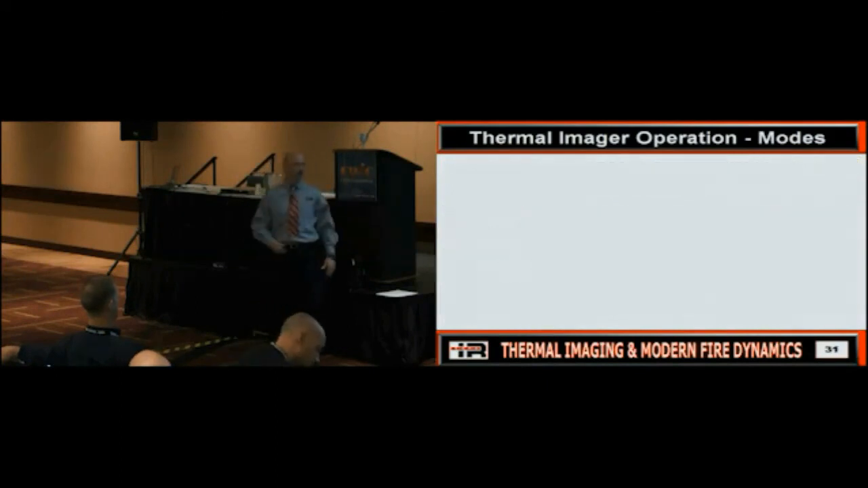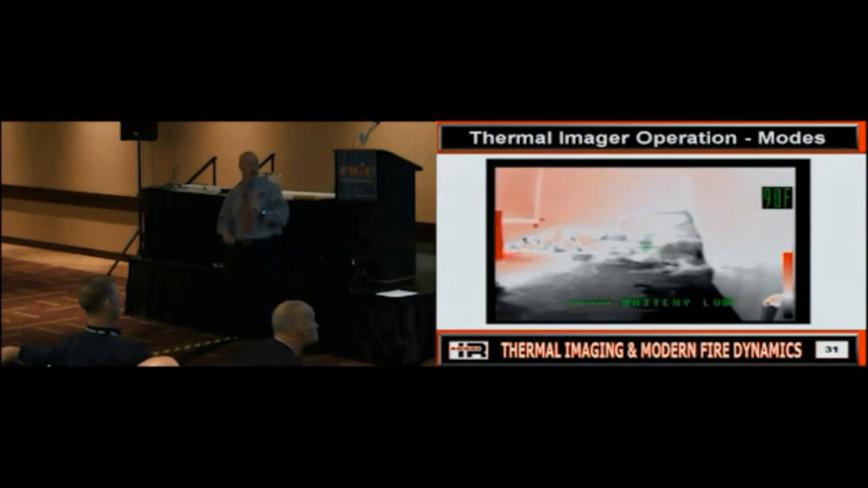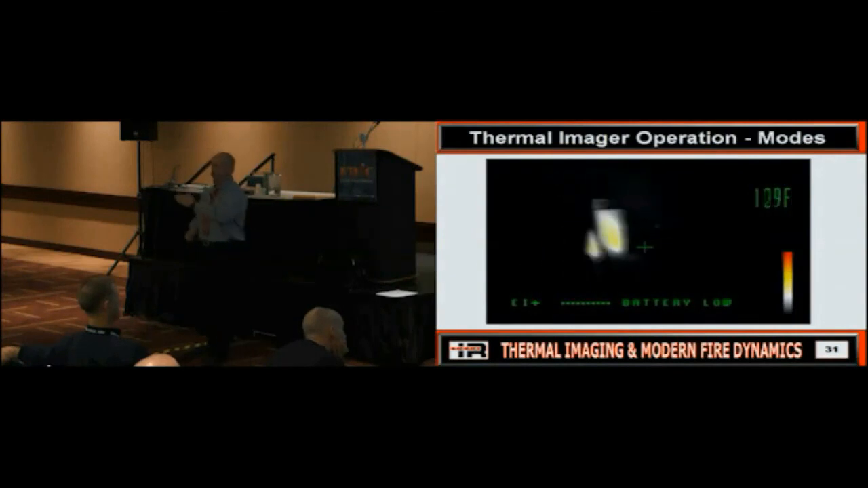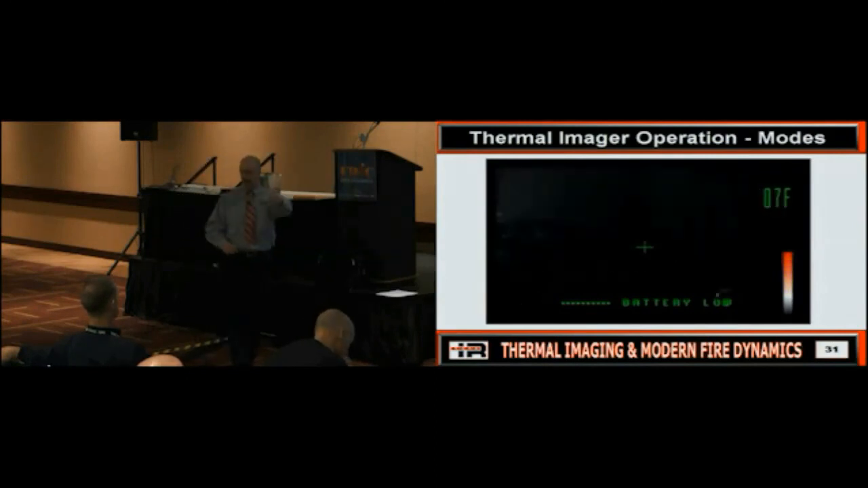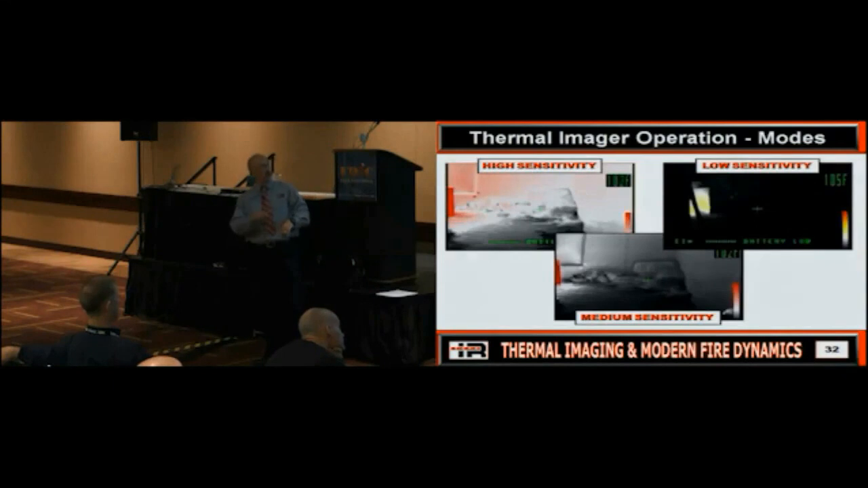So everybody says, well, why? What difference does that make? This is high sensitivity. This is medium sensitivity. This is low sensitivity. Does everybody understand what's going on? As the camera sees more and more heat, what does it do? It keeps dumping its sensitivity so the screen doesn't go solid one color. But you're going to see some issues with that, all right? So here are the 3 different modes.